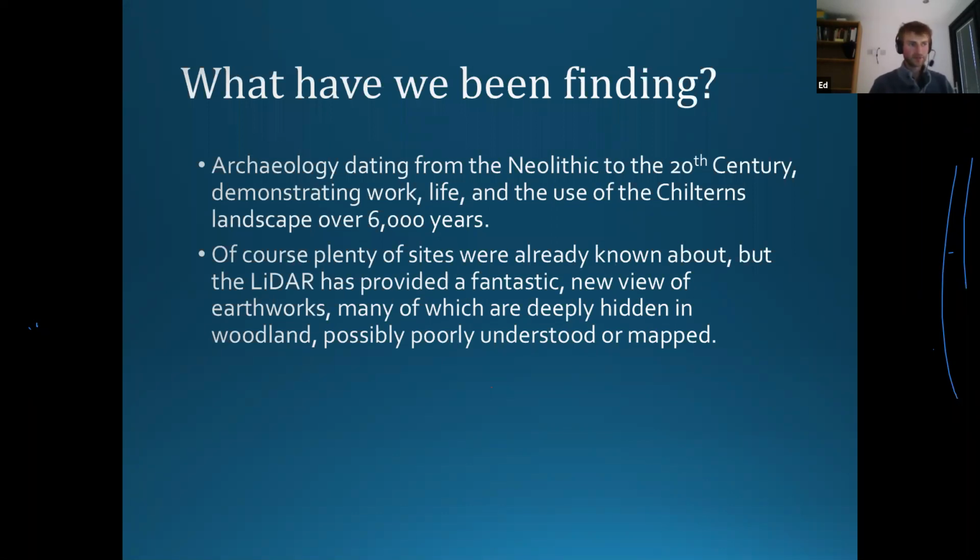But the LiDAR itself has also really enriched what we can tell about a lot of these, because any that were in woodland were really difficult to visualize. They had to have earthwork surveys, and not many sites had earthwork surveys. The LiDAR, just off the bat, gives us a fantastic new view and a measured view. We can use these things for doing proper measured survey.